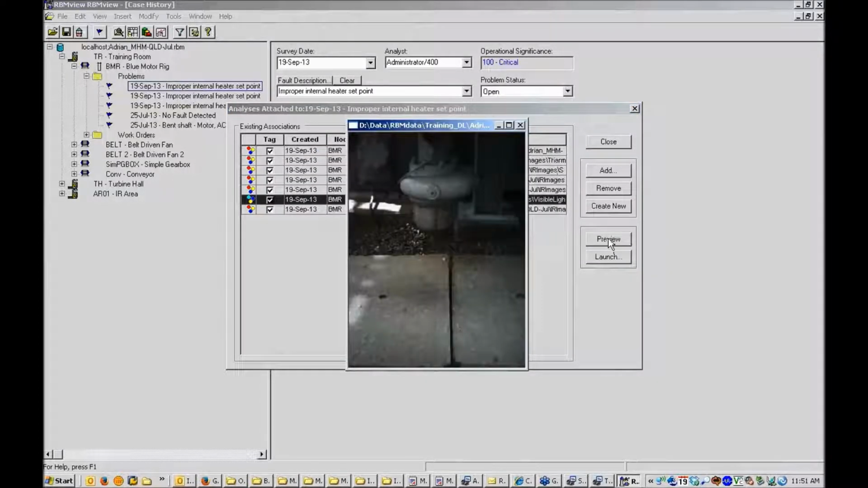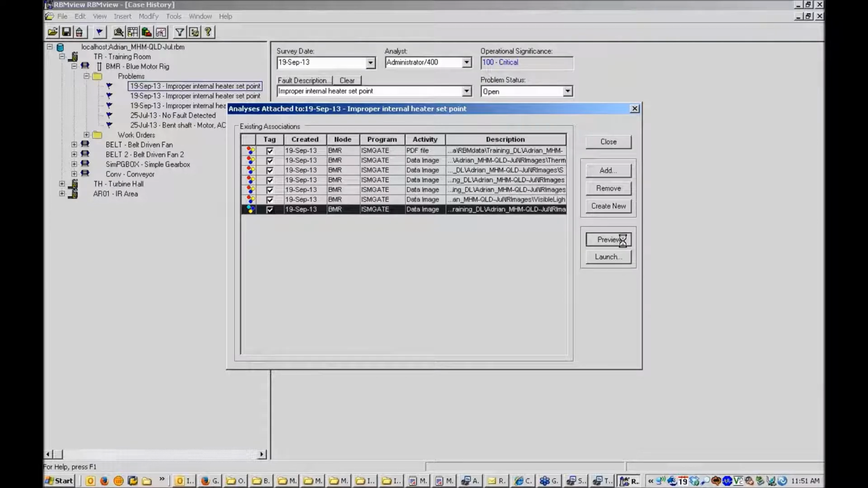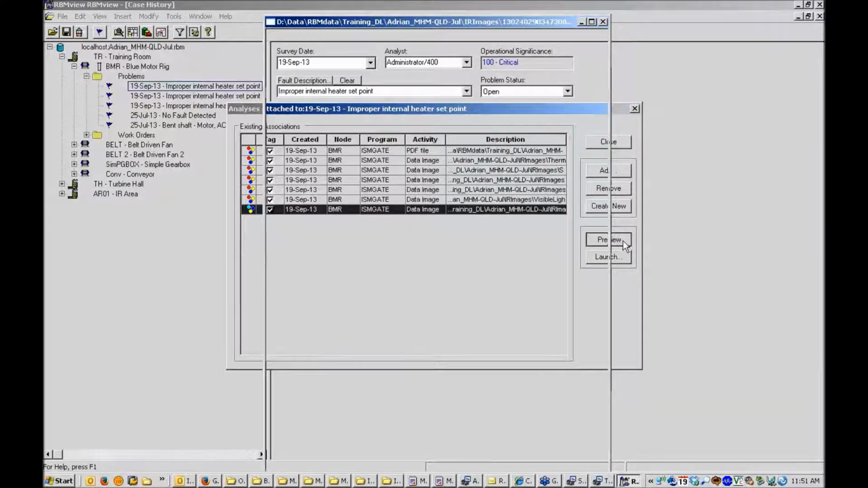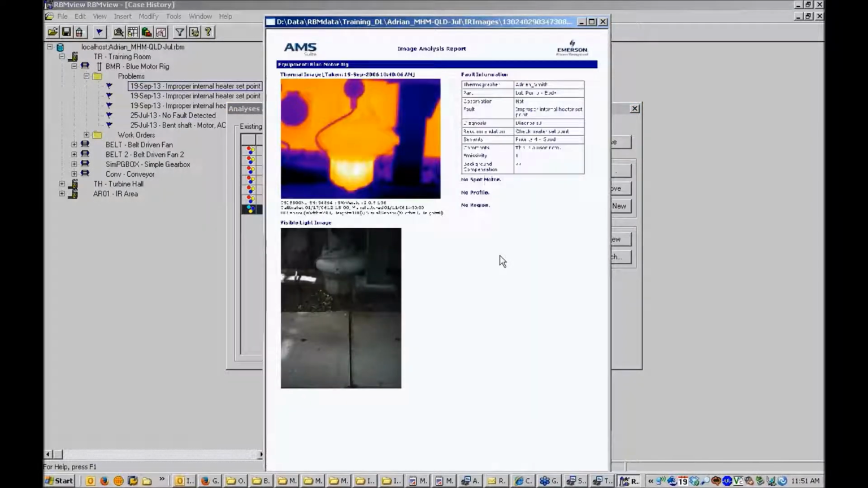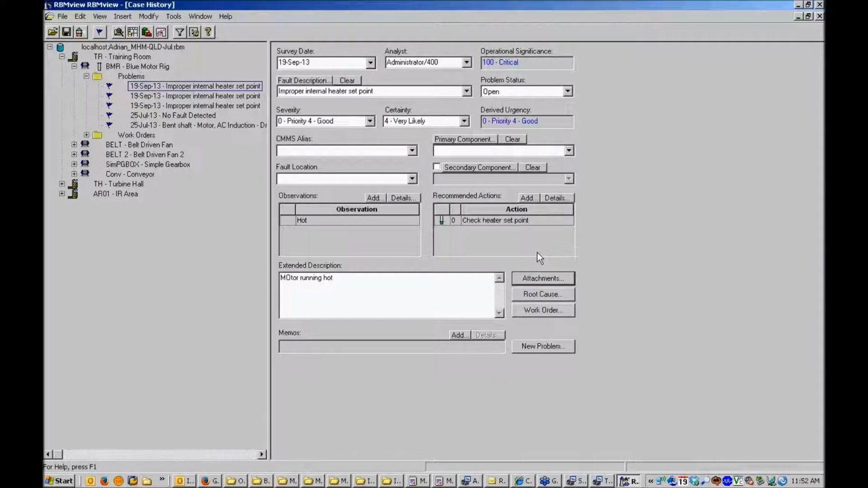And there should be a visible light image as well, so I'll click on visible light image, and there's my visible light image. And there's also an image of the image analysis report. So I've got it both ways at the moment: as an image, and as a PDF report. I've doubled up, but you can do it either way.